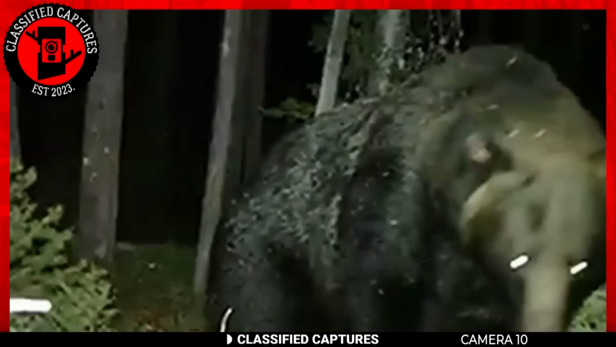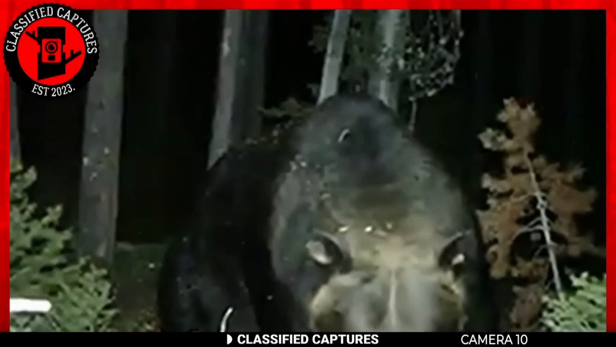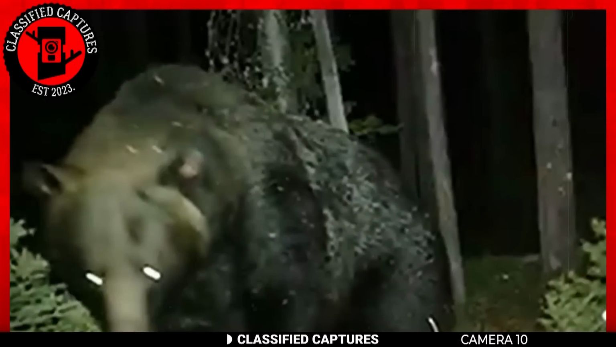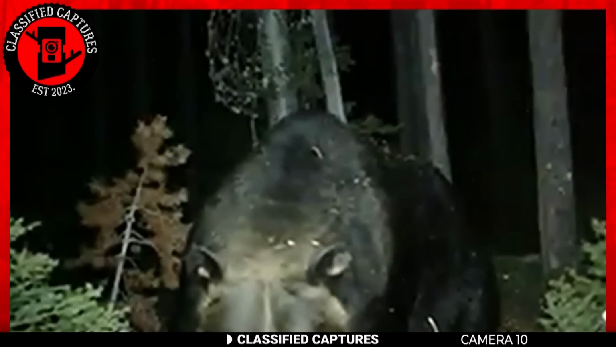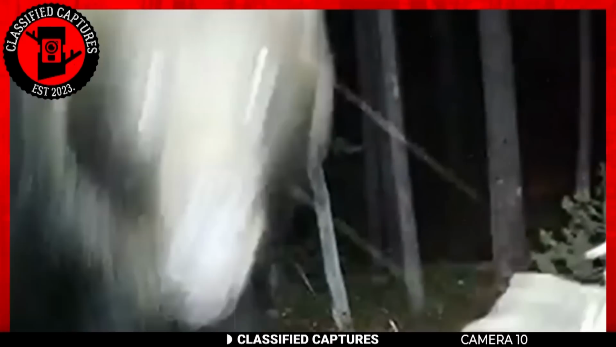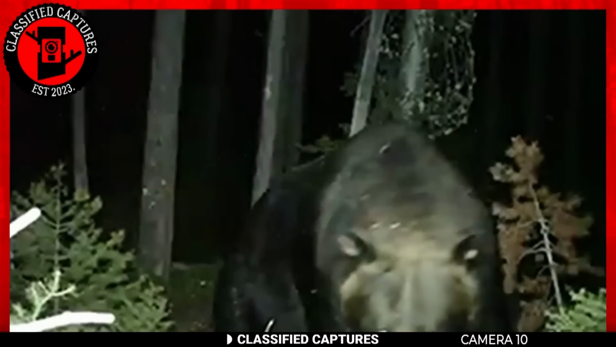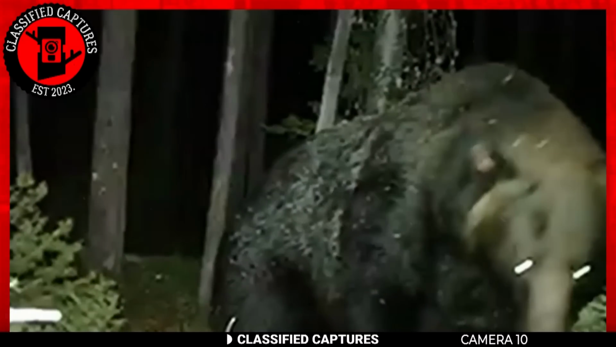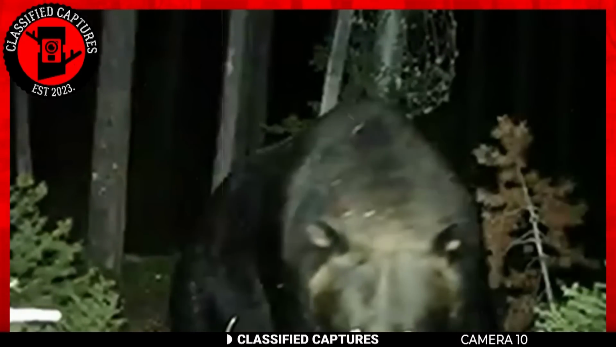An example is found in this intriguing video clip recorded deep within the woods under the cloak of night by a trusty Trailcam. And here it is right before us, a magnificent grizzly bear circling the very tree that holds our Trailcam. Just as you assume the bear is engrossed in its affairs, maybe hunting for a midnight treat, it surprises us all. With a sudden leap, it pounces on the camera, swiftly sending it crashing down and giving it quite the rough ride. Seems like the culprit was none other than the camera's alluring red light, a temptation that proved irresistible to the bear.